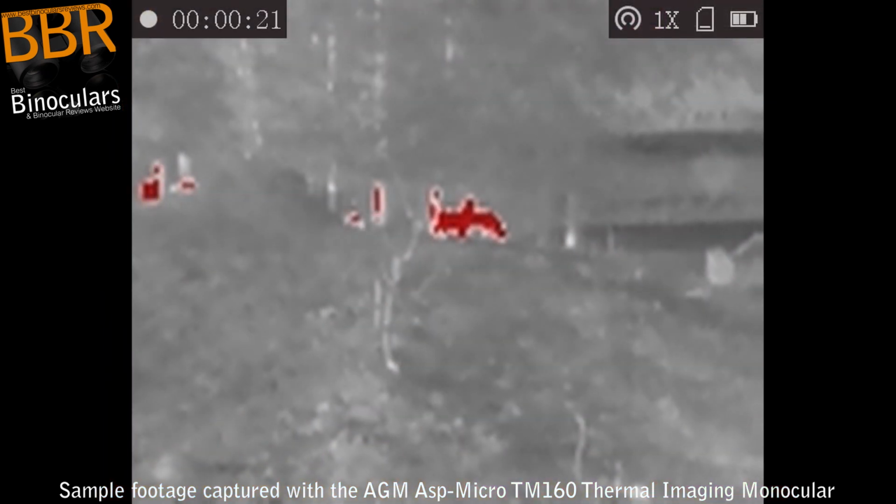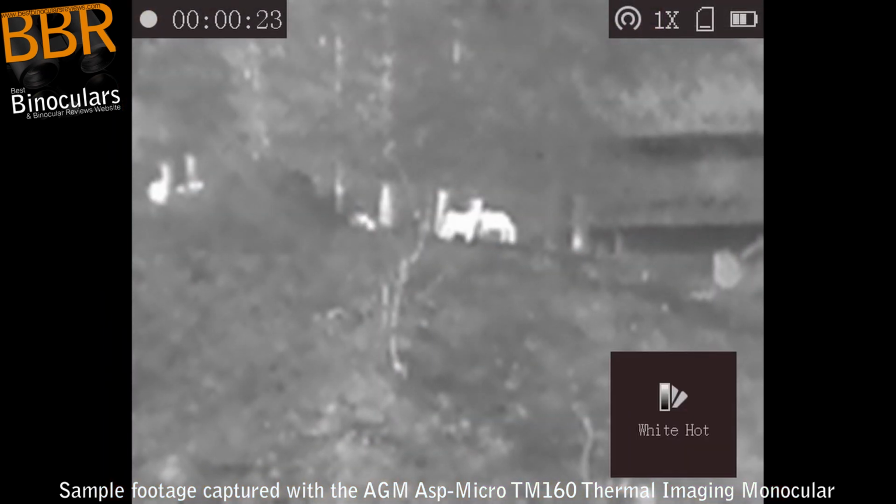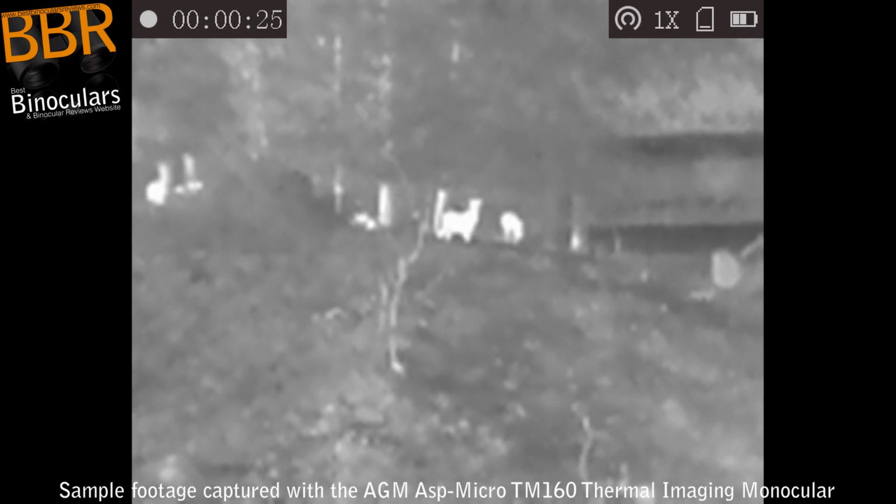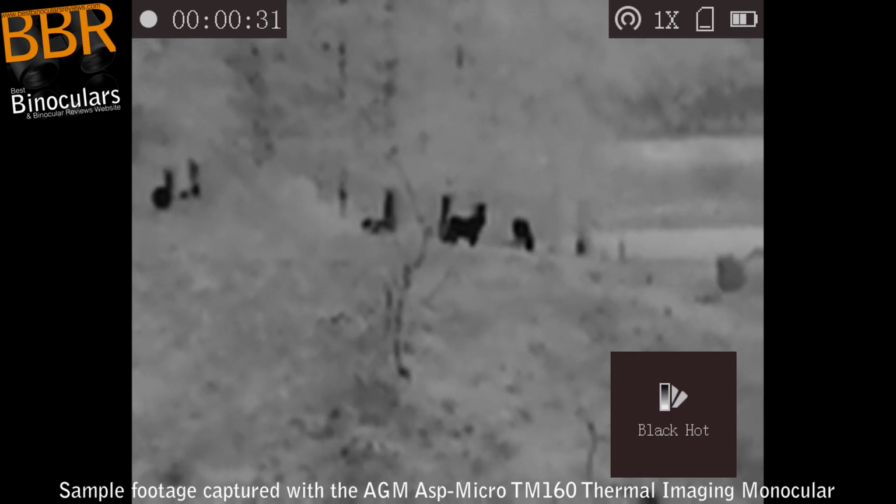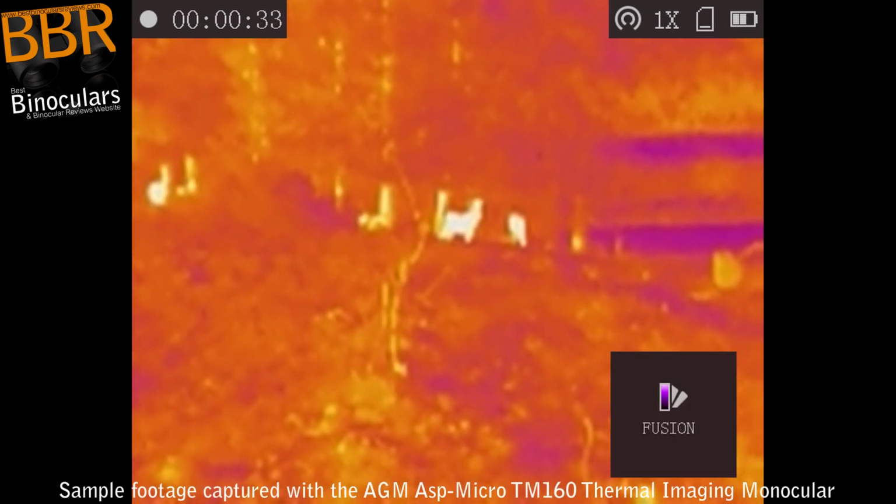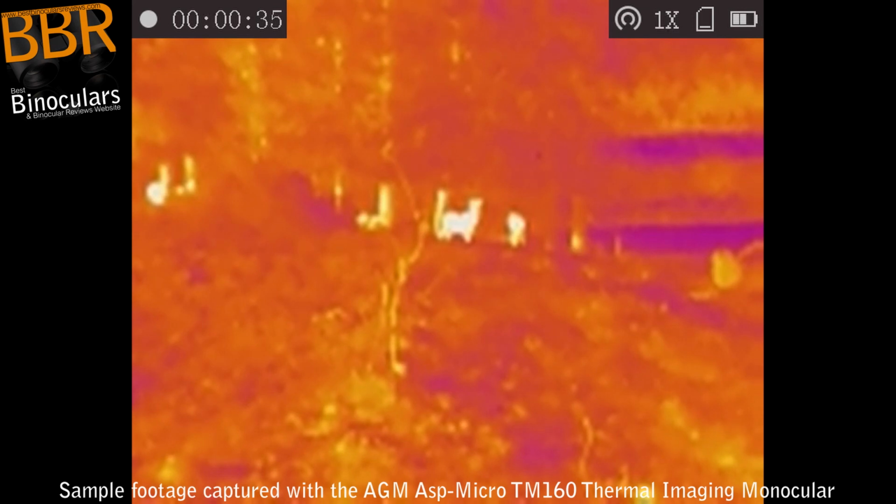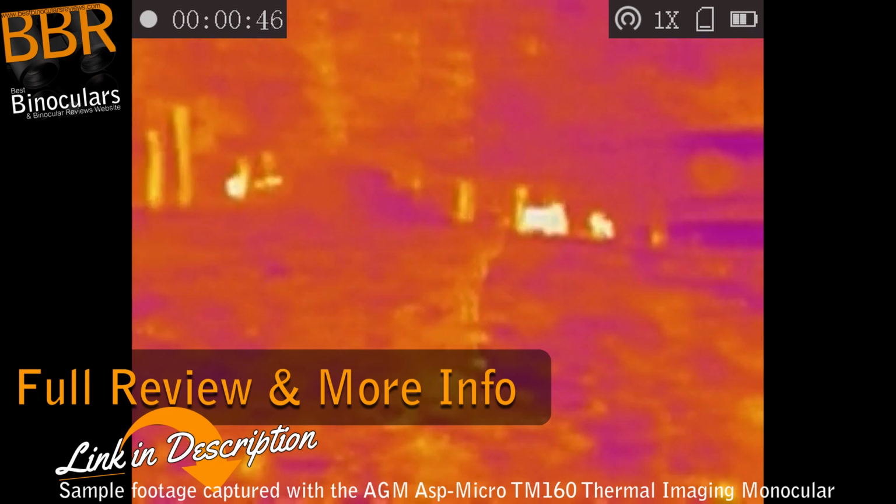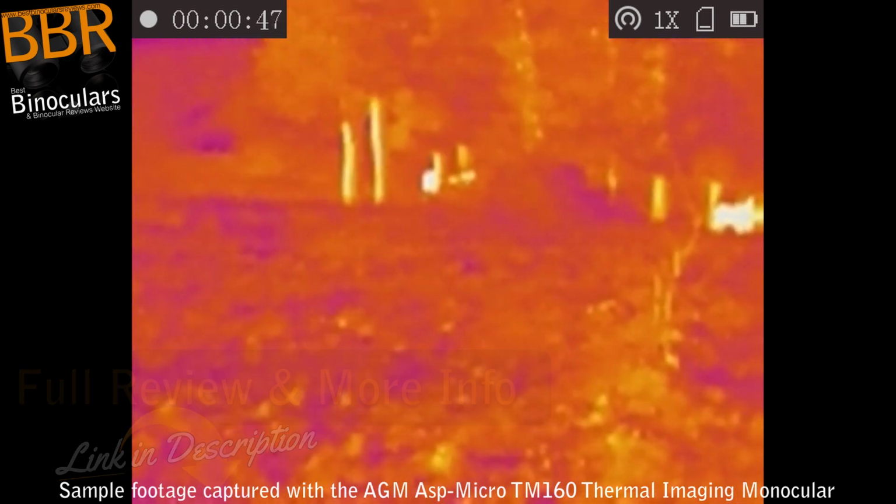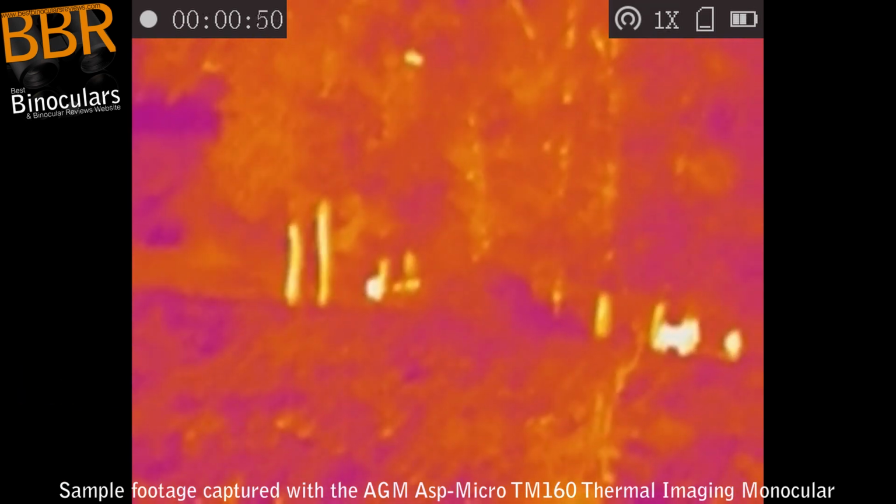But in all seriousness, this does show that the monocular's usable range largely depends on ambient conditions, how large the object is that you're looking for, how much the object's temperature varies in comparison to the environment around it, as well as the level of detail that you want or need to see. AGM does supply an official table of measurements, which I have included in the review, and which I did find to be largely accurate based on my findings using the device.